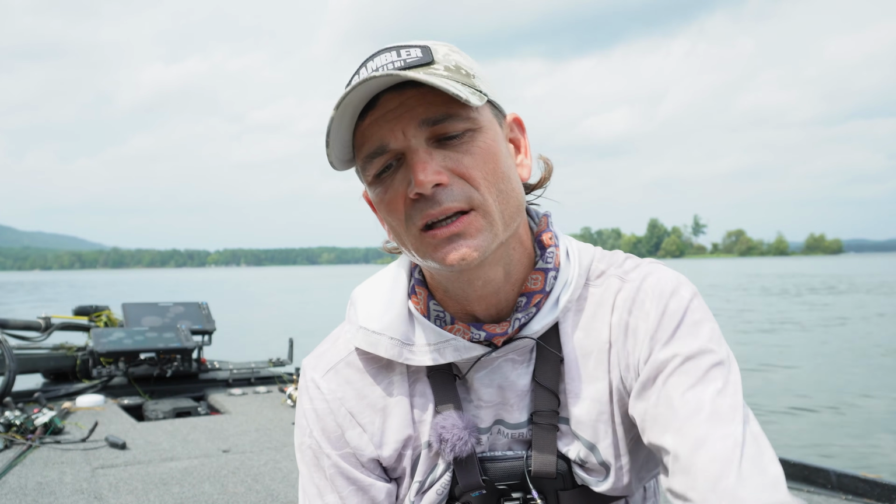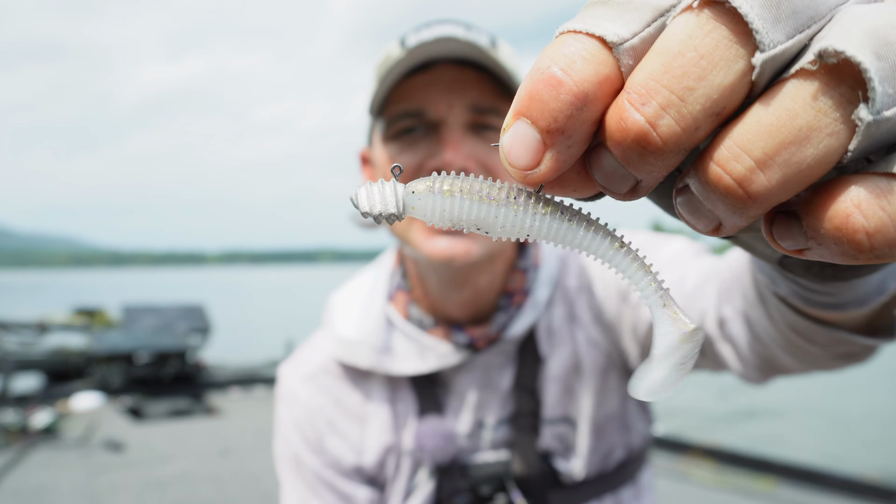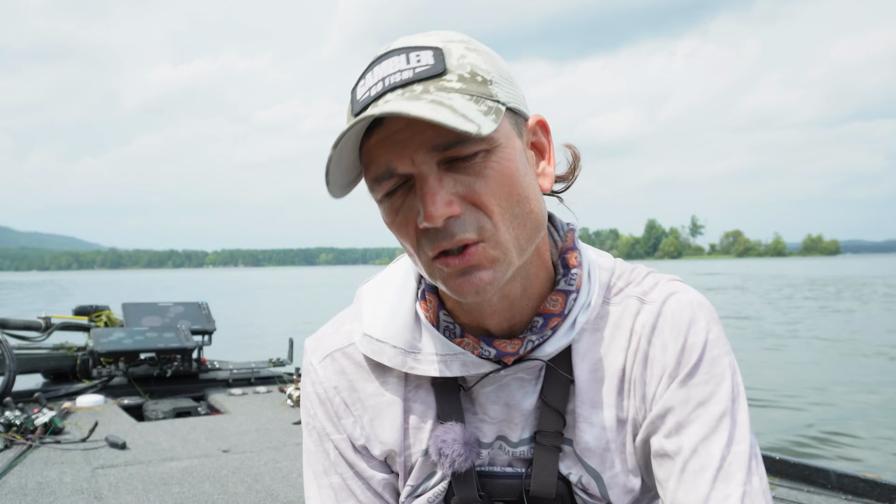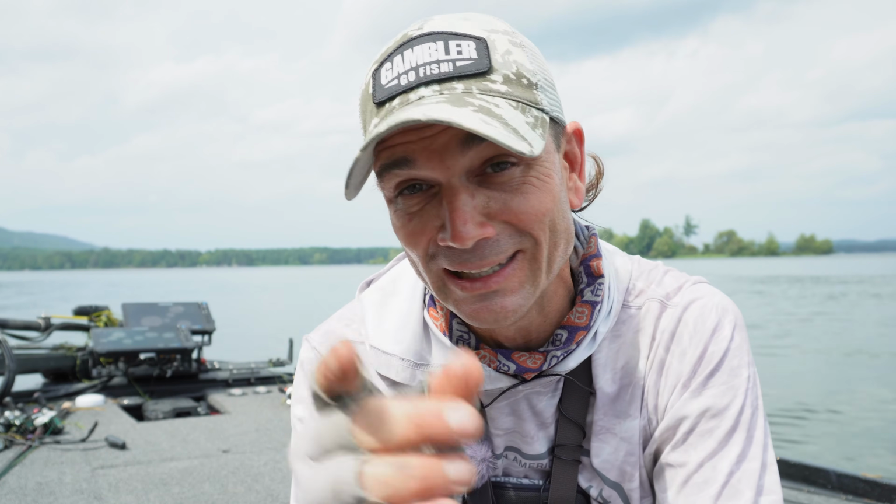So check this thing out. It's the new FFS series jig head from Gambler Lures. It's going to change the game when it comes to forward-facing sonar and finesse fishing, both Damiki rig fishing and swim bait fishing. It's pretty awesome, dude. You need to try it if you are into forward-facing sonar.